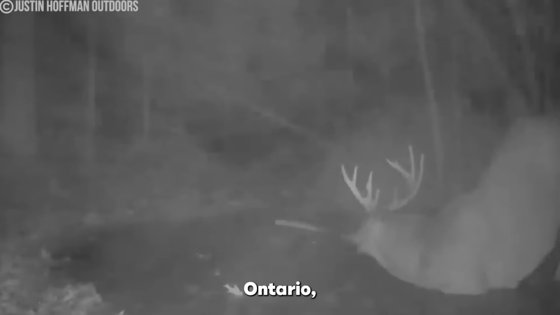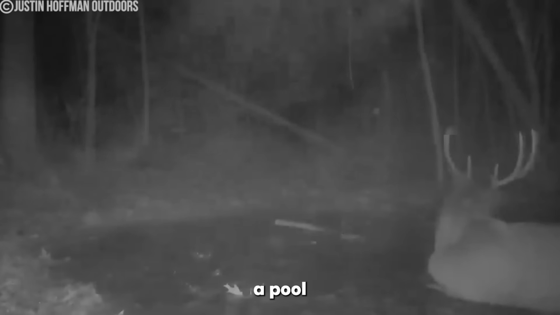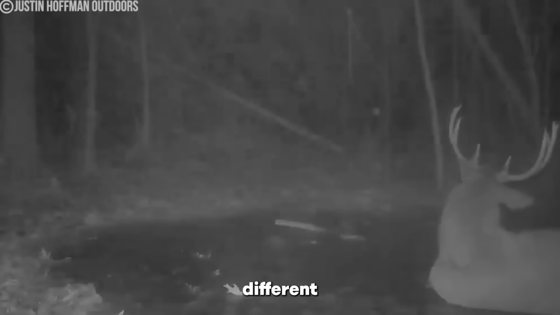November 13th, 2023, a trail camera in Ontario, Canada captured a buck near a pool of water. But something was different about this big guy, because as it turns out, this whitetail was actually coming off a week of increased activity during its rut.